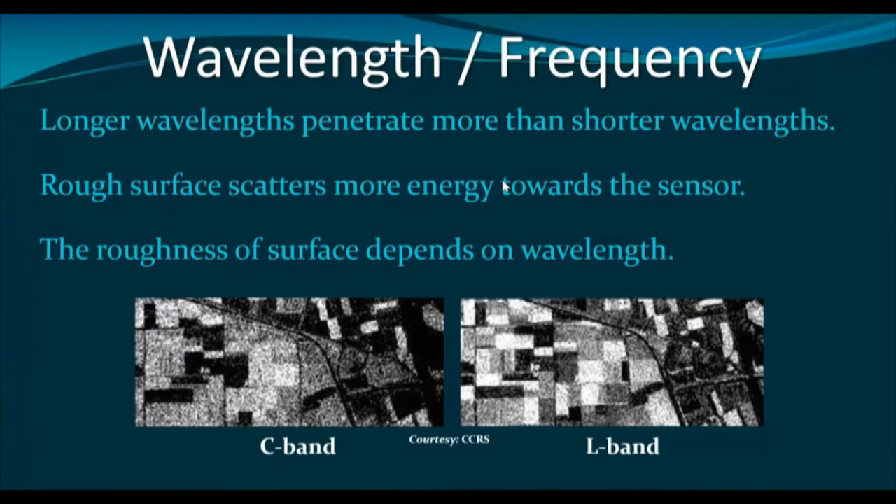See, the longer wavelengths have the capability to penetrate earth surface features, such as vegetation canopy or dry soil, and rough surface. If the surface is rough, it scatters more energy towards the sensor. Therefore, rough surface will appear brighter on the radar imagery.